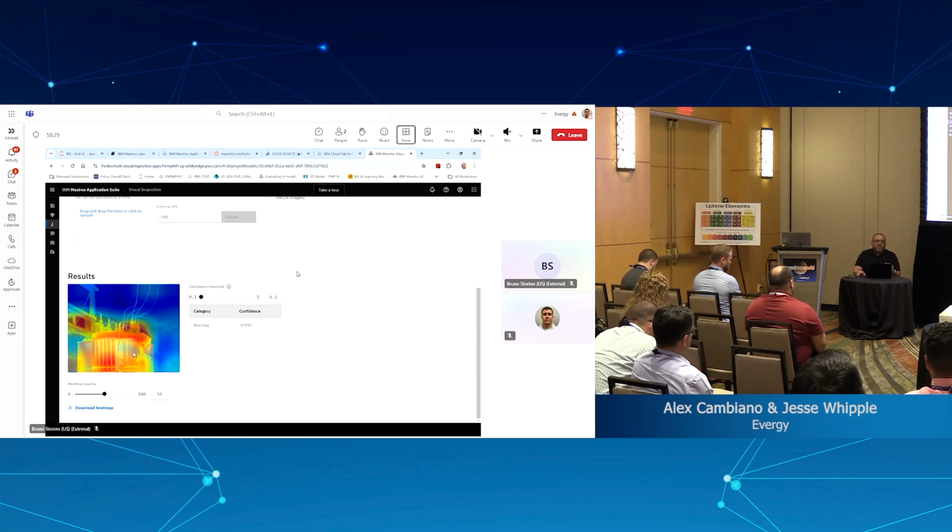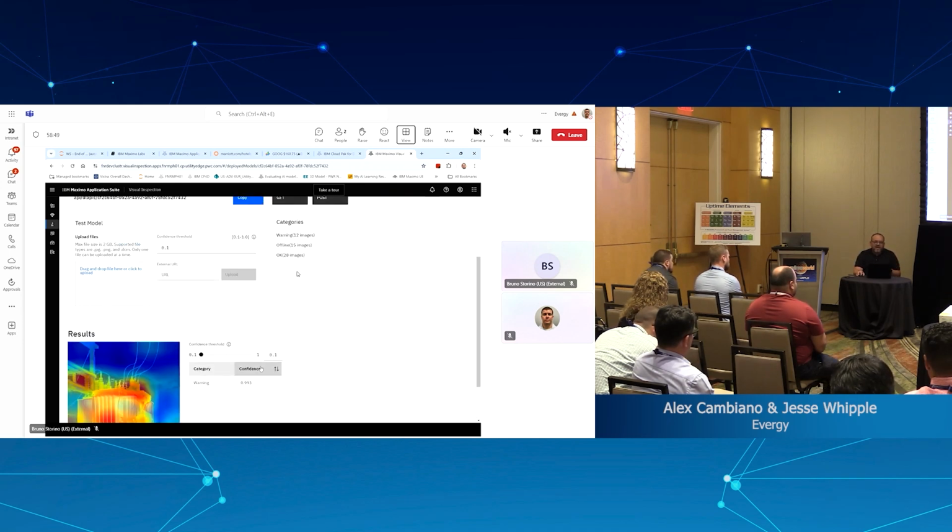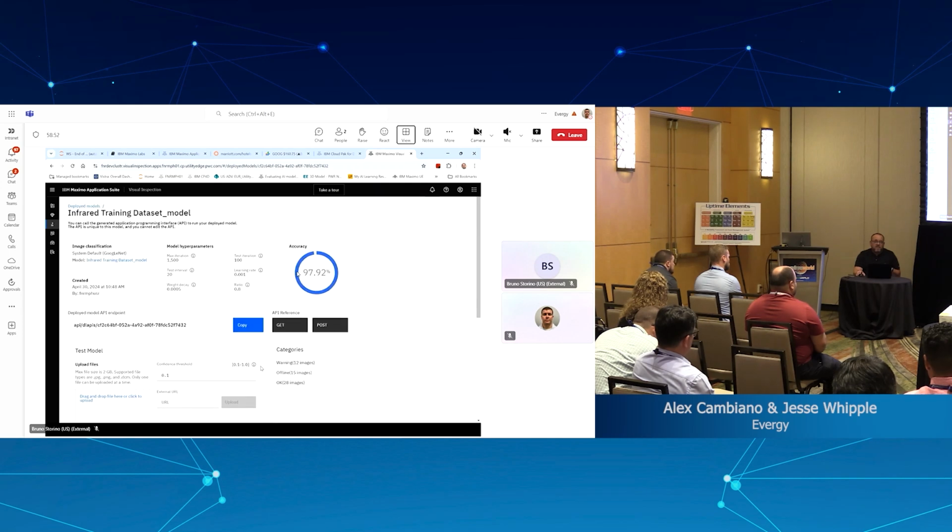So, of course, these are electrical equipment, typical of a power company. This methodology can be used in other industries. Infrared is also used for detection of leaks, steam leaks, and things of that nature. So it can be used for that kind of thing.